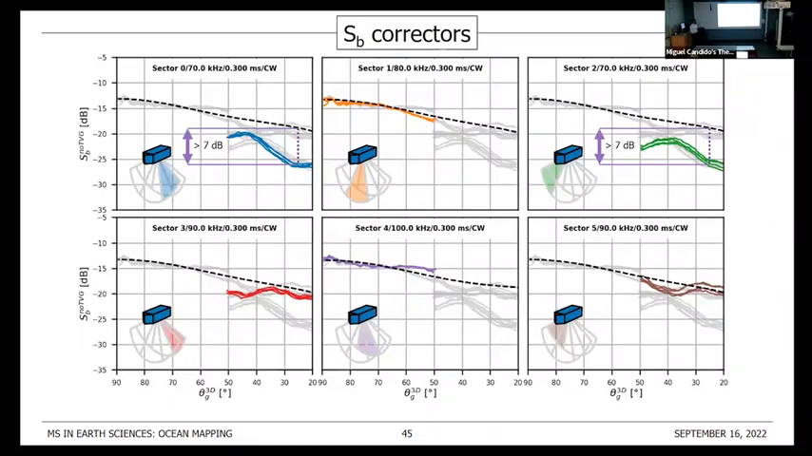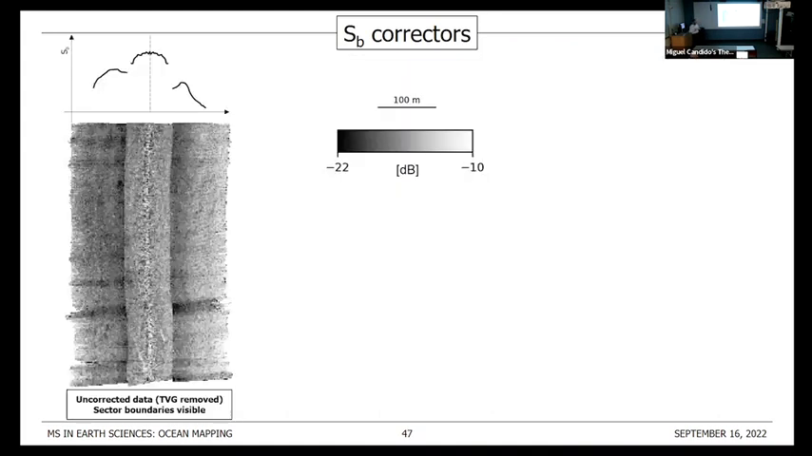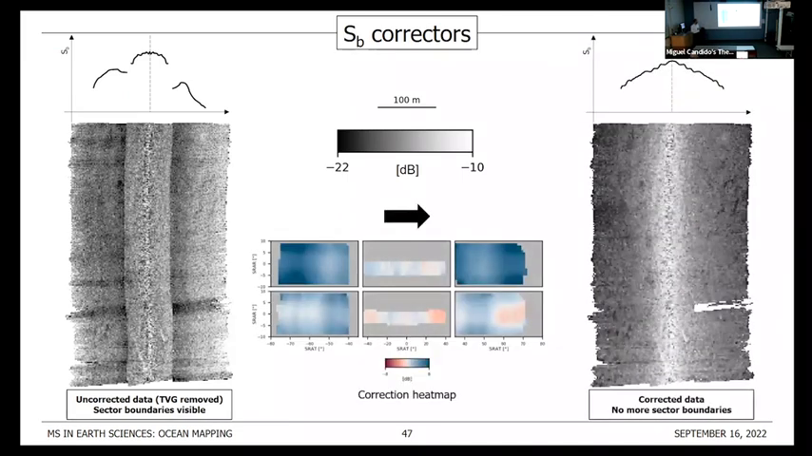So before applying the correction heat map, and again, you can see for the outer sectors, for some of those at least, the 7 dB departure from the reference ARCs that we defined for each sector. And when we apply the correction heat maps, we snap our ARCs into each sector's reference. Looking into the same sort of data, but now in a mosaic format, we have the uncorrected data in here where we can see pretty well the sector boundaries. But after you apply the correction heat map, these disappear and we can recognize a nice angular roll-off.